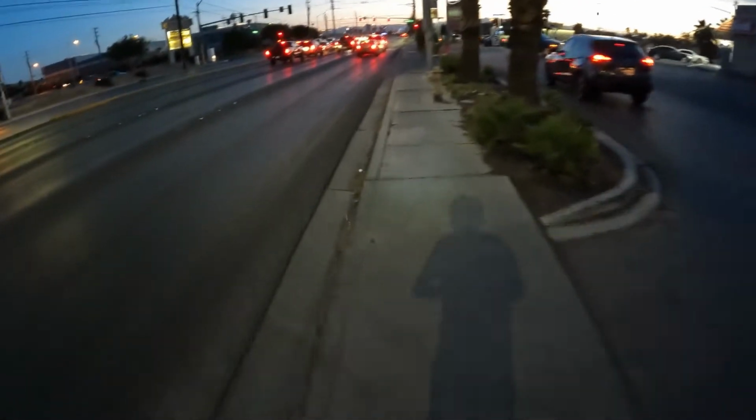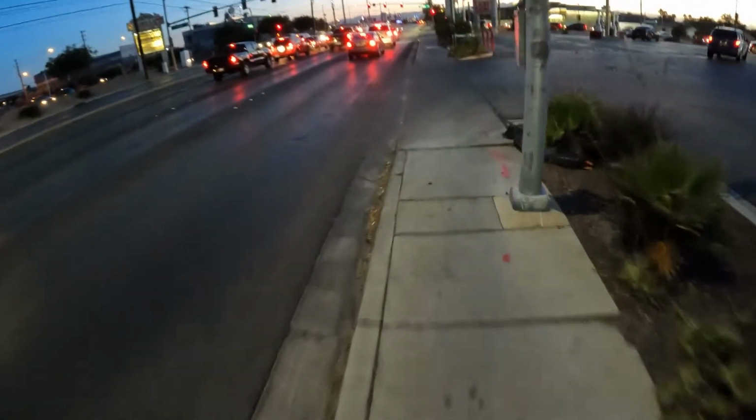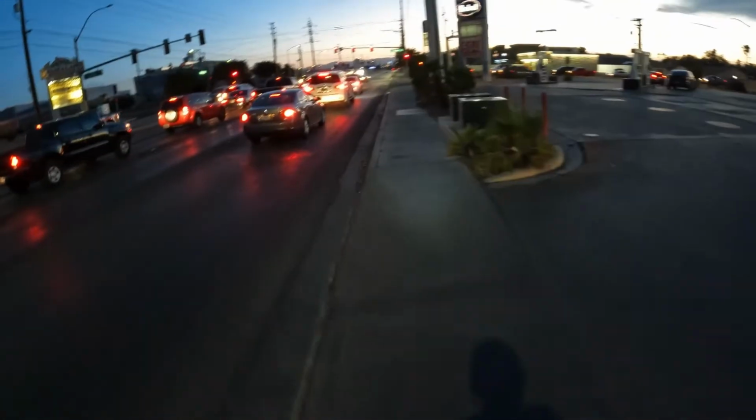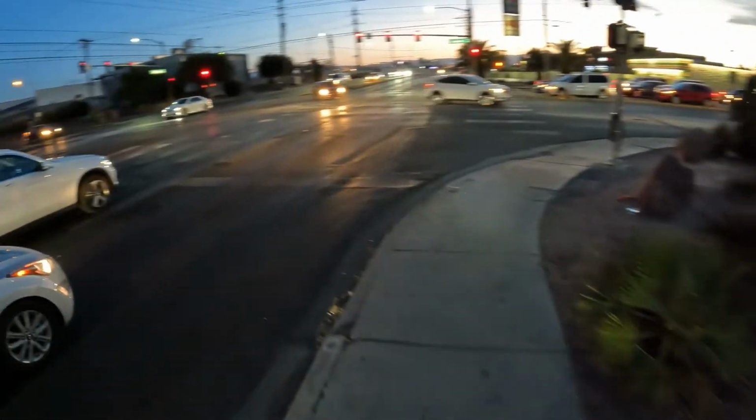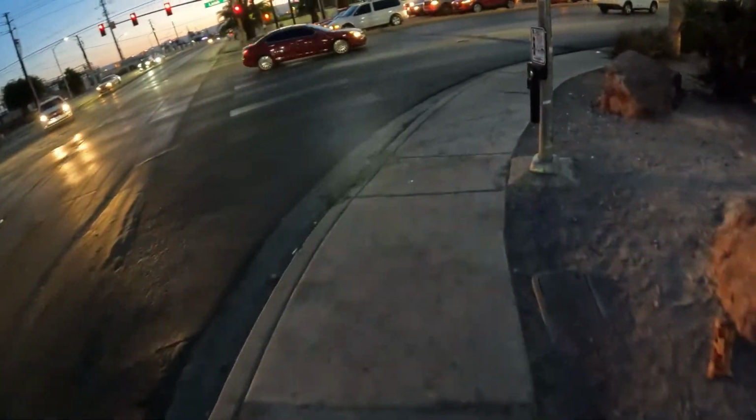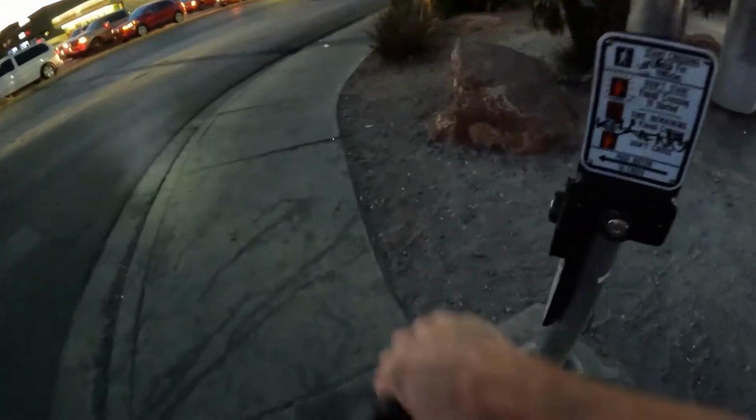I kind of wanted to go ride through some stuff like this and see how everything ends up. Still got full charge here. I want to go, let's see, I think we're gonna go this way.